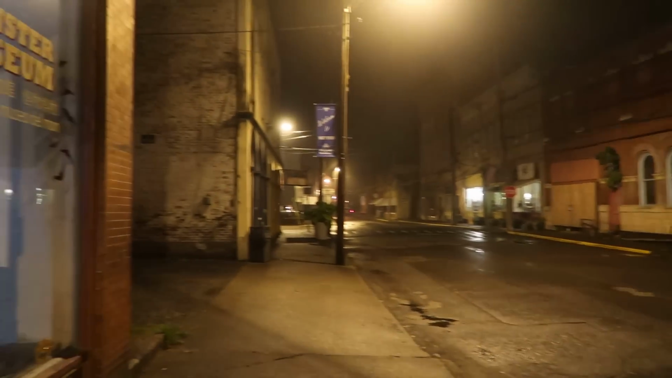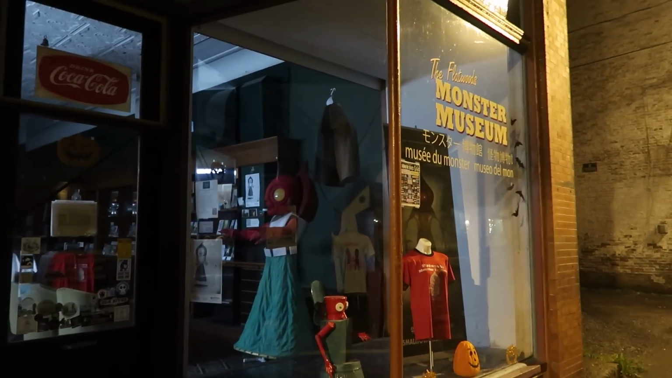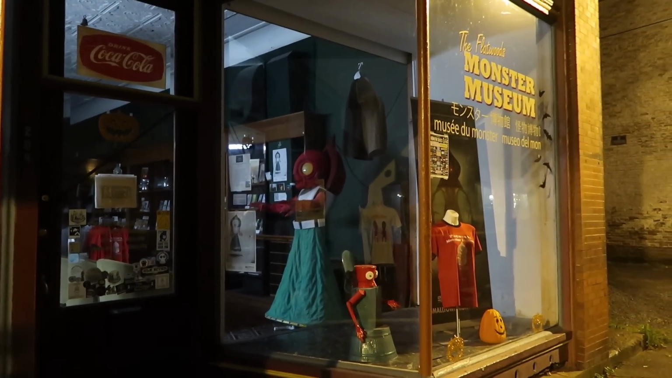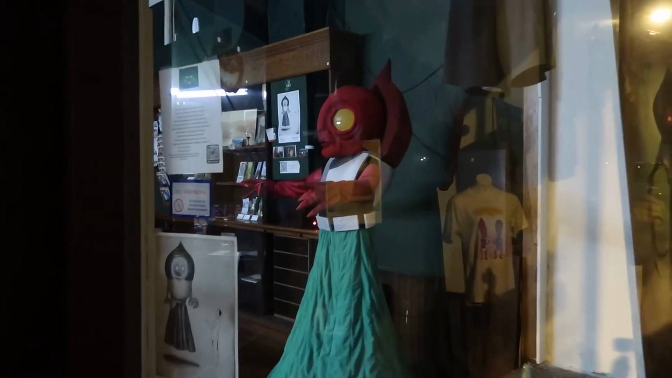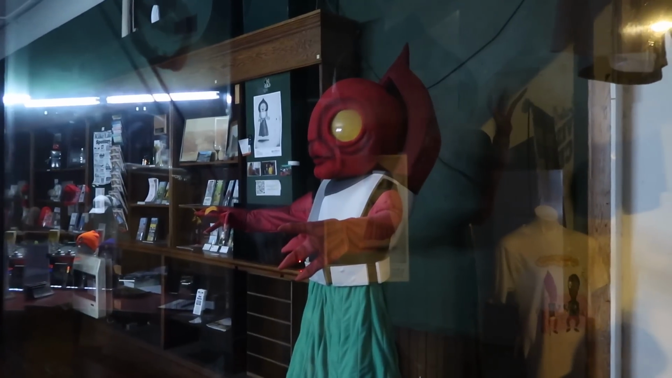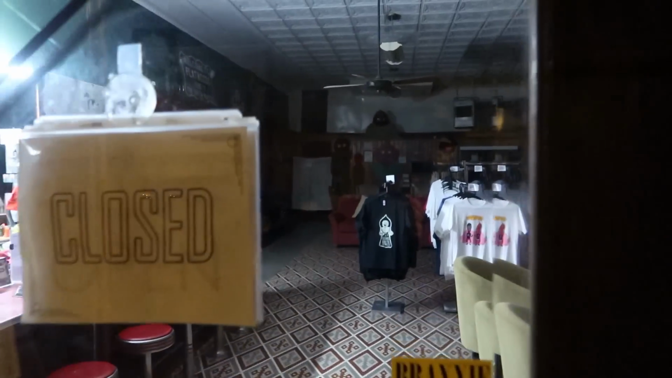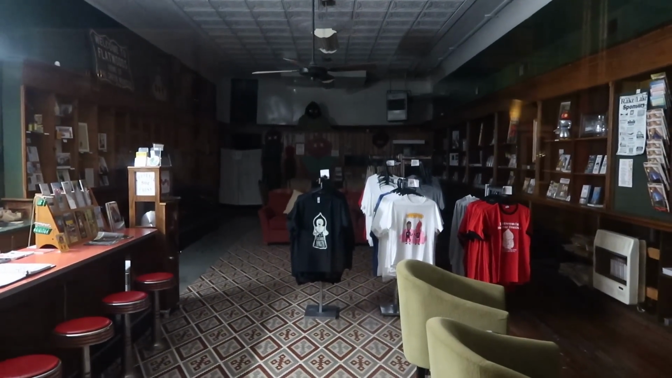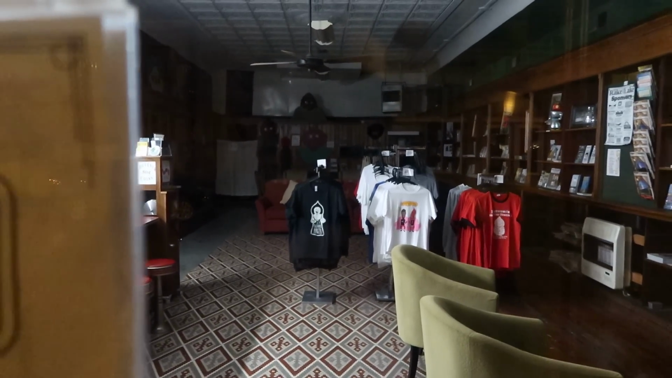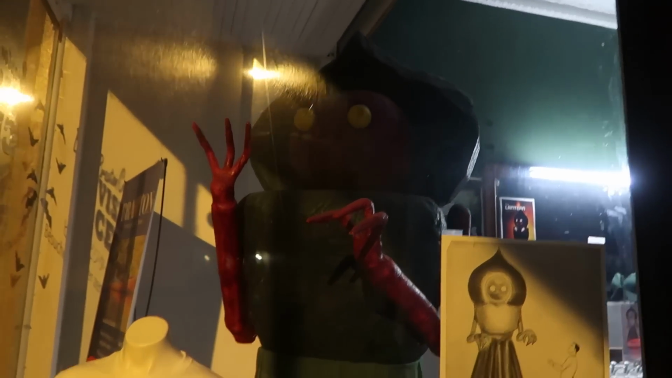And then here on Main Street in Flatwoods, you have the Flatwoods Monster Museum. Of course, the downside of visiting places at 3 in the morning is that they're not open. But you can see the Flatwoods Monster suit there in the window. That's really cool. Yeah, I have been in here. I've been in both the Bigfoot Museum and this one. You can look in the back there and see some more Flatwoods Monster suits. You got some shirts as well, and some merchandise. There's another Flatwoods Monster replica.